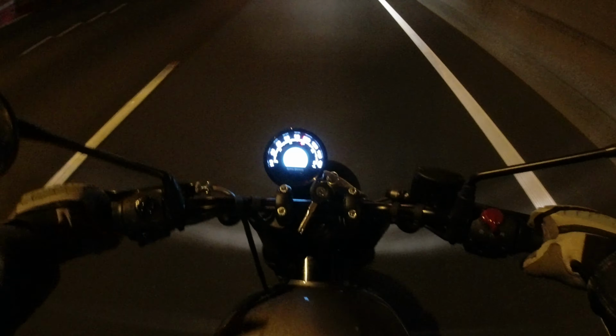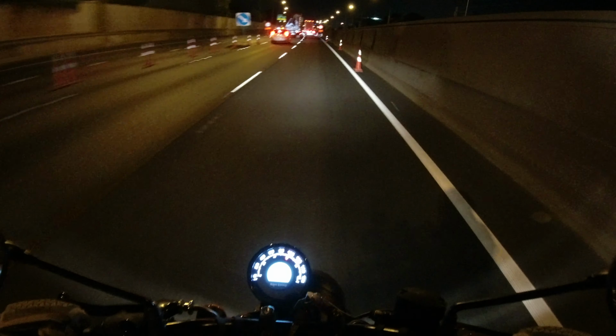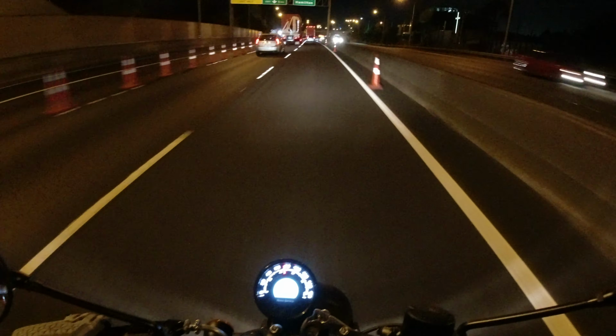Out on the open road, yeah, it's happily humming along and doing, what, 95, 60 mile an hour indicated. Ooh. And now I've got to slow down to 50. Always disappointing when you build up speed and then you have to slow down.